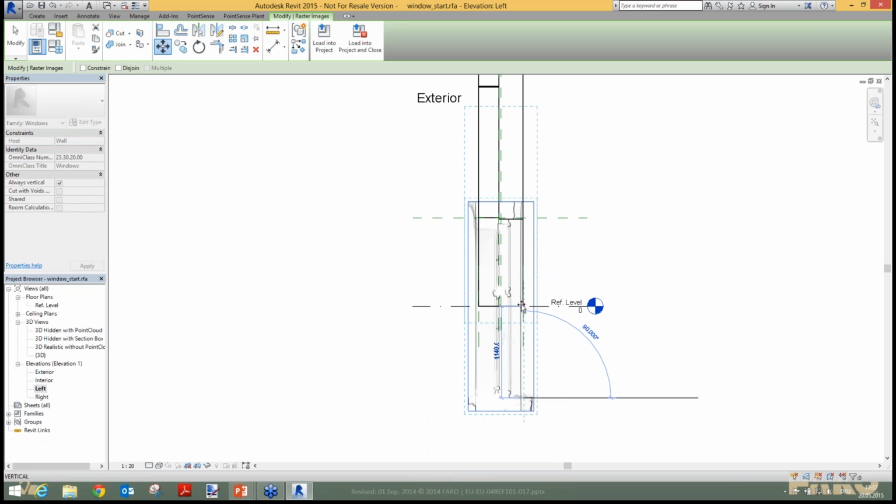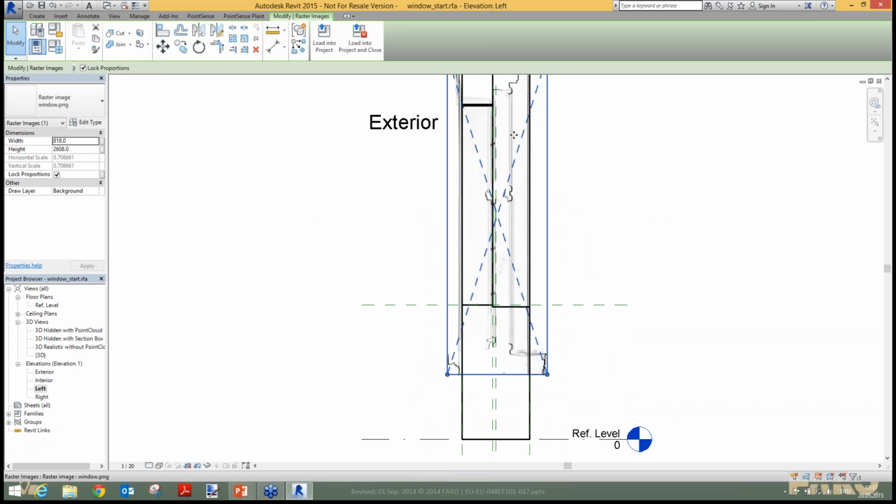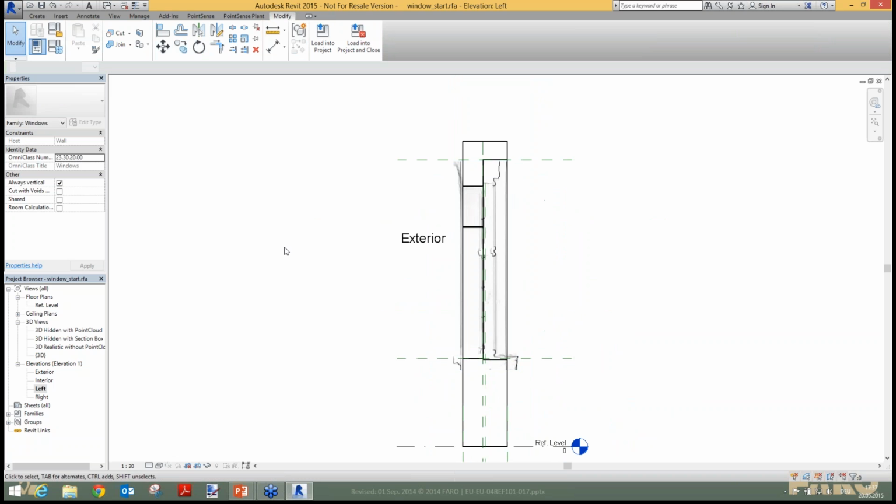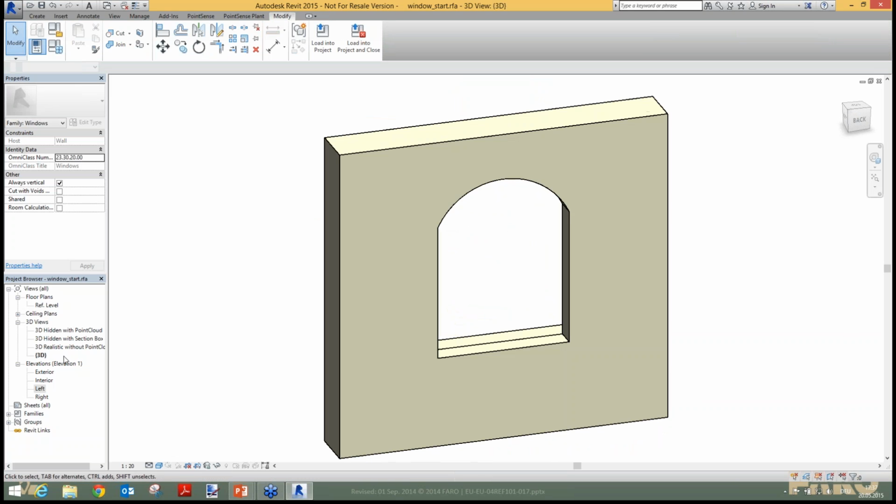And then I can bring it to my family here. I think it has to be right here. Okay, and if you go to the 3D view, we can also